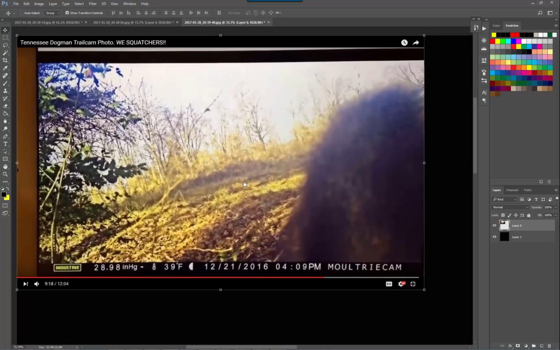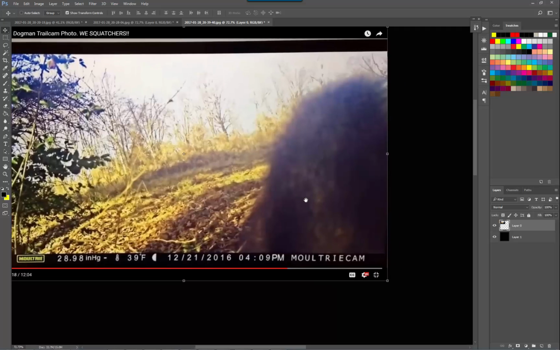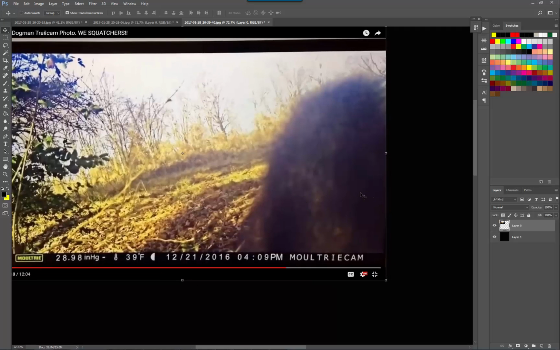it's just so much in this image. Apparently the camera is 6 foot off the ground, and so I cannot see how this could possibly be a bear, because if this is the snout, if this is the head facing us, then how could that possibly be?